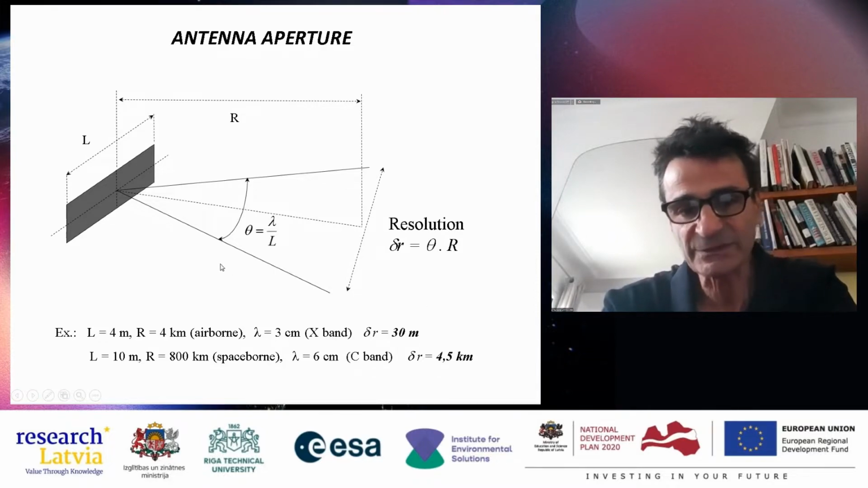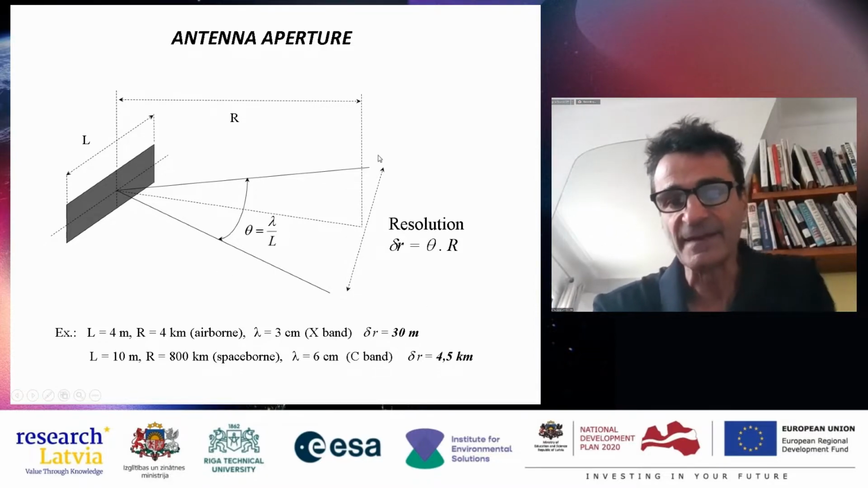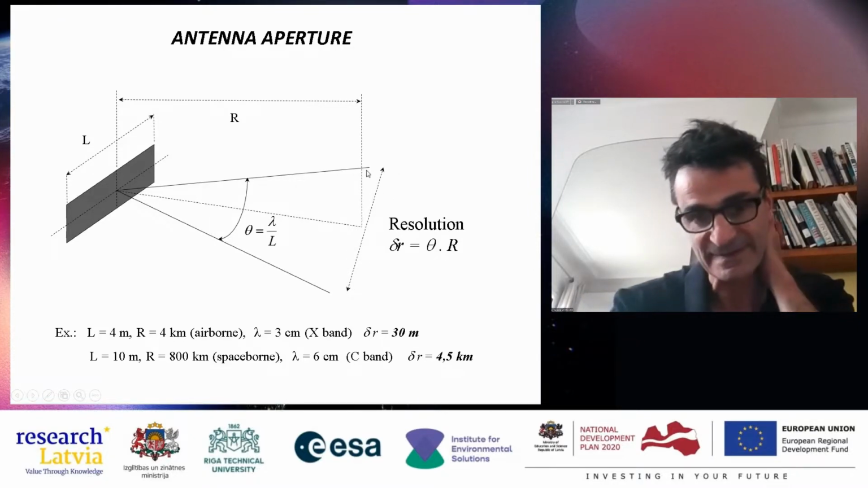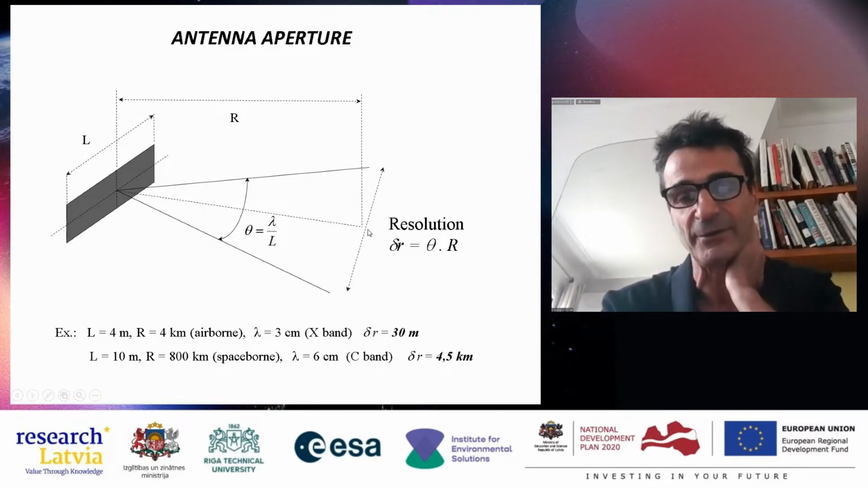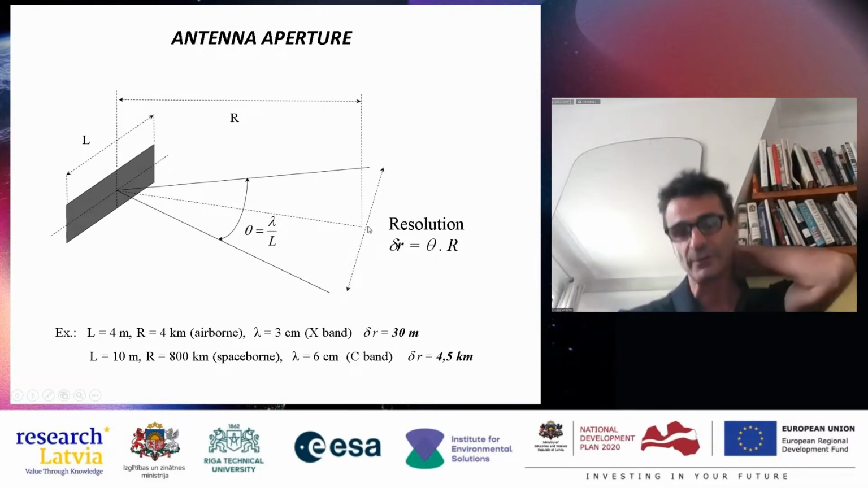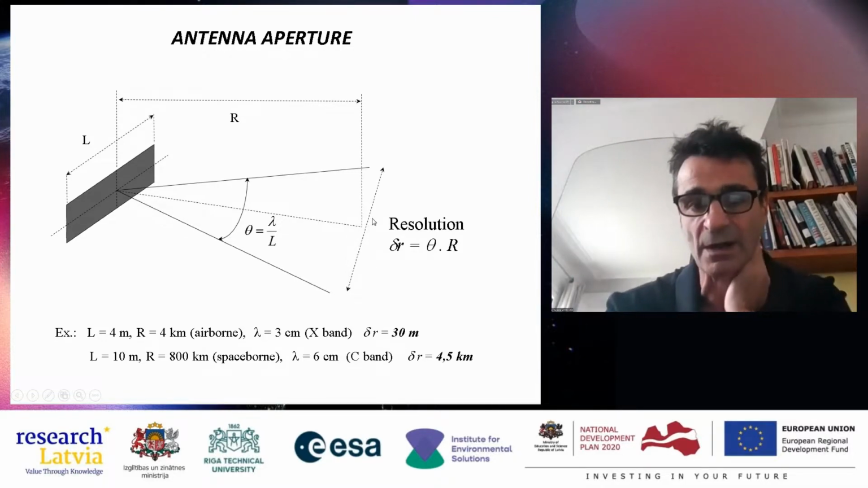So for example, here I made an application. This is the angle, and when you have an angle and want to know this distance, it is just the angle multiplied by the distance between the antenna and where you are.